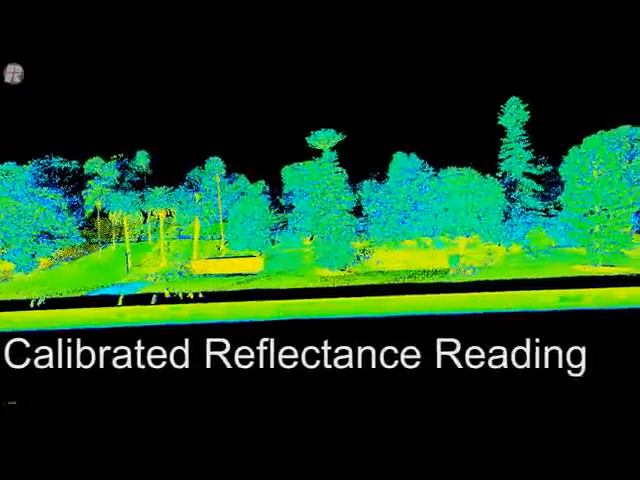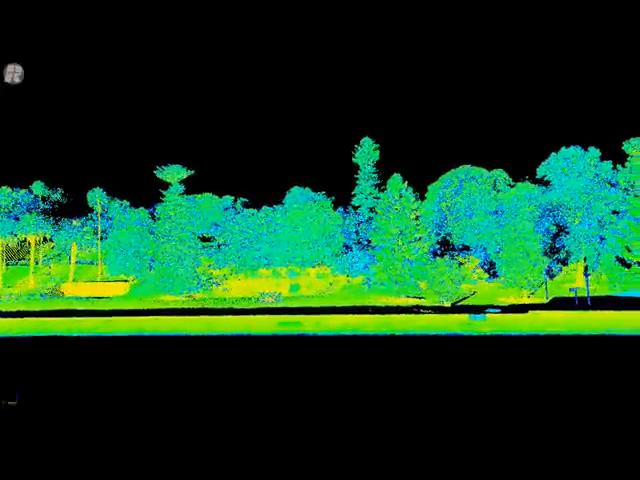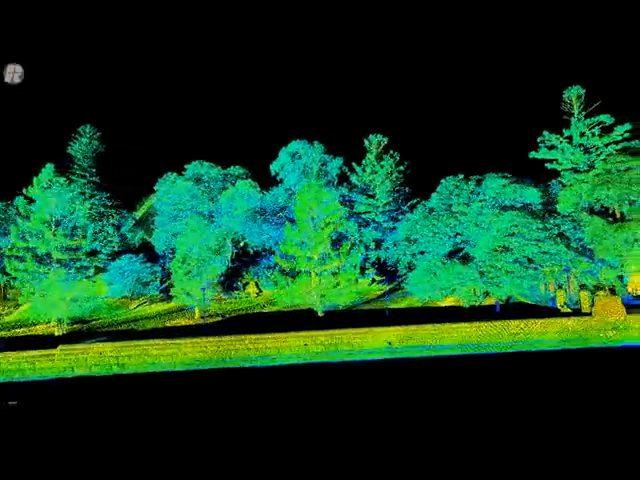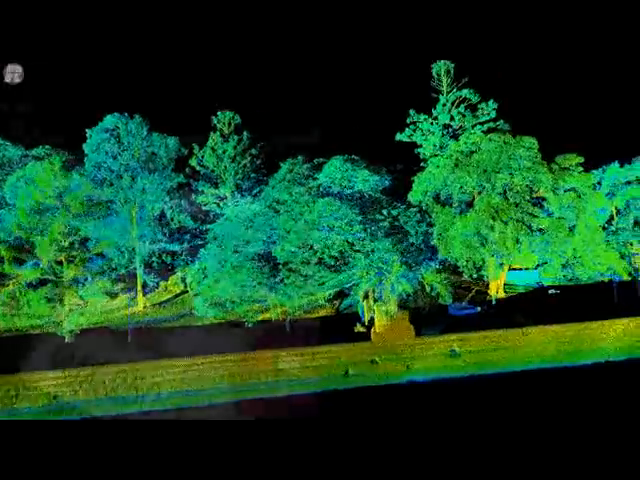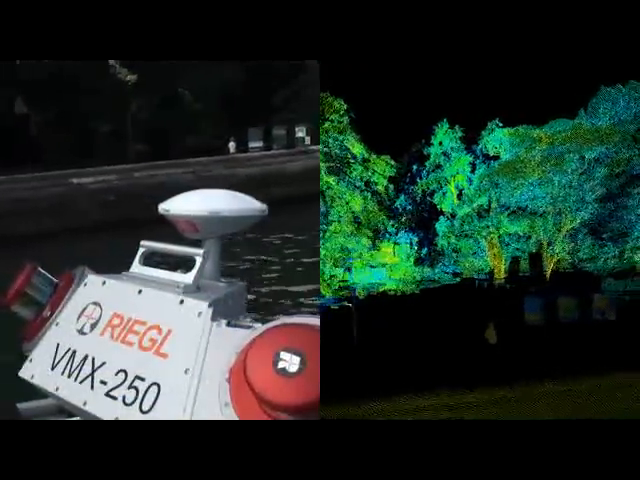This is calibrated reflectance that runs from blue to red. This allows a single color surface to have the same reflectance whether it's taken at 10 or 200 meters, and it's a range independent surface.